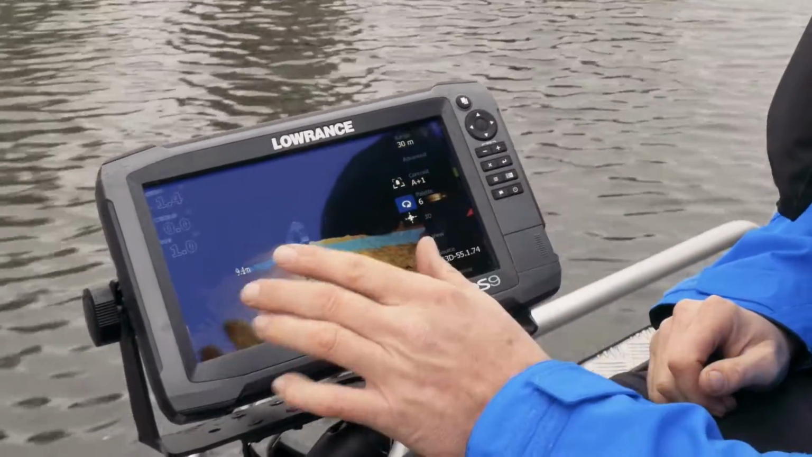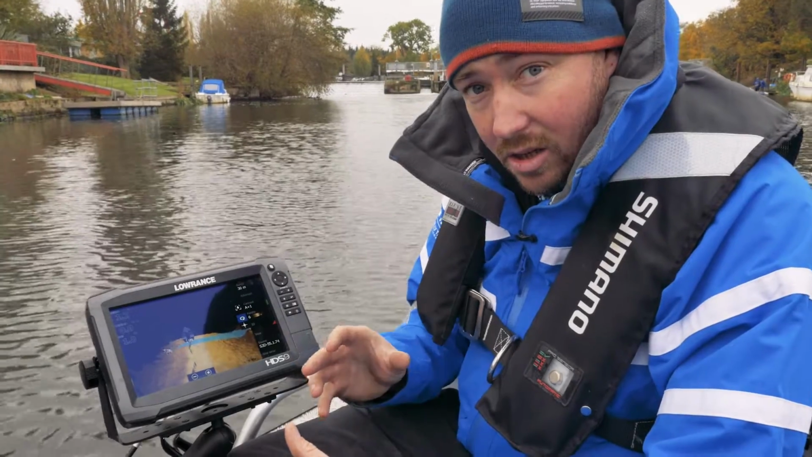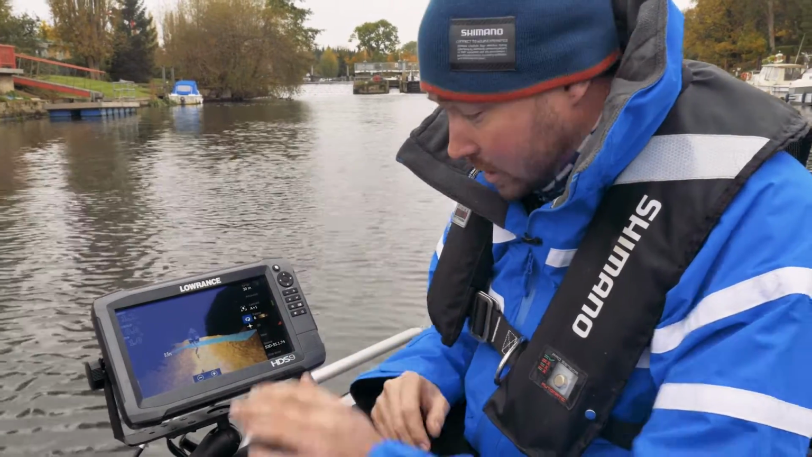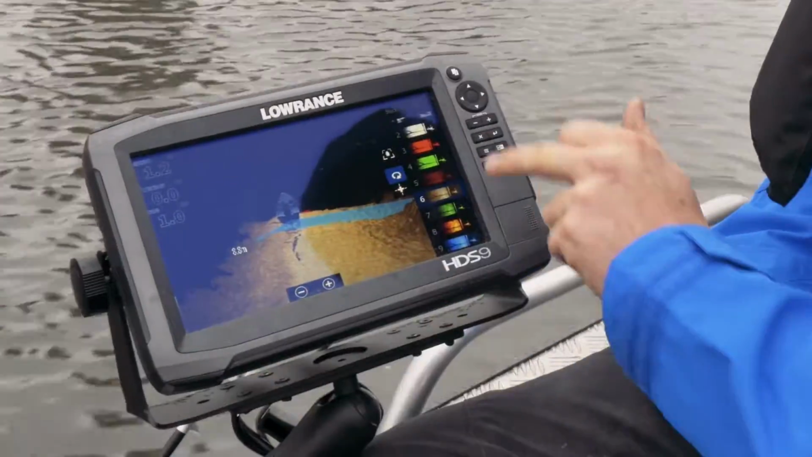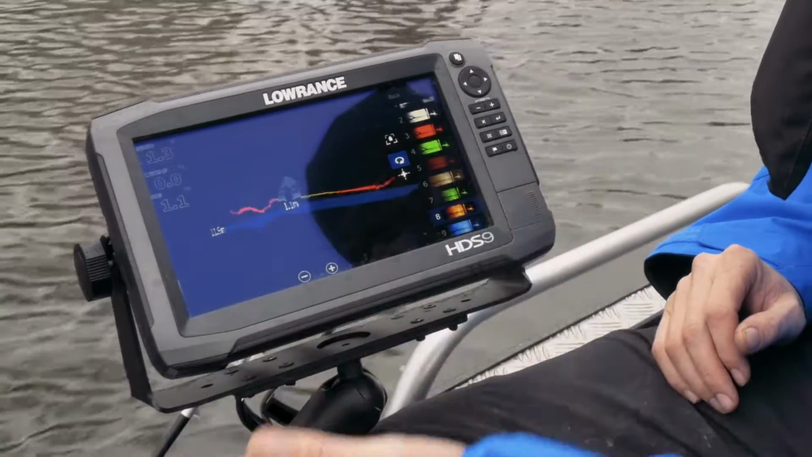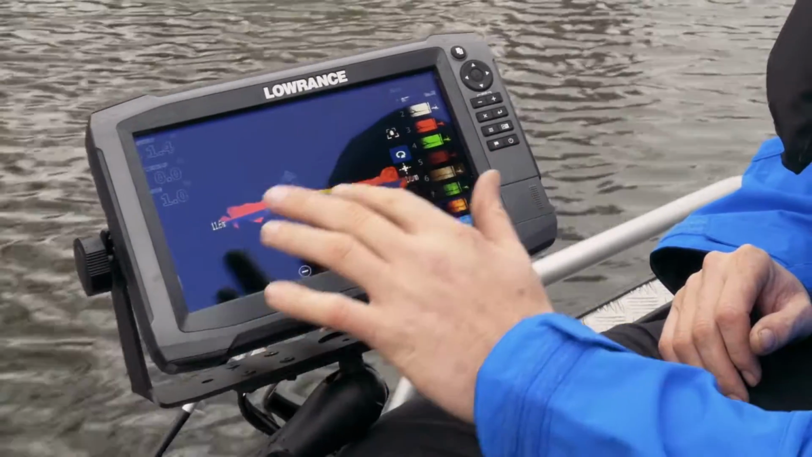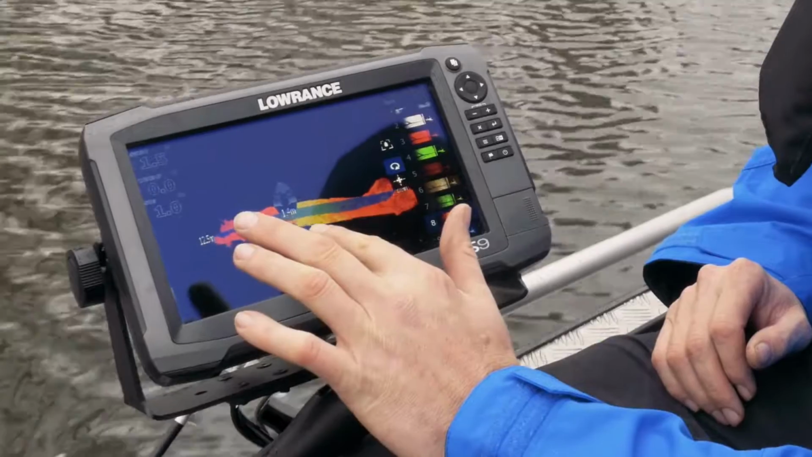It's currently on palette 6. There's no set palette that you should use. It's down to you, so experiment with the different palettes. We've got 9 choices on there. So just randomly, I'm going to go to palette 8 and you'll see that starts to change the different contours on the bottom, showing us there.